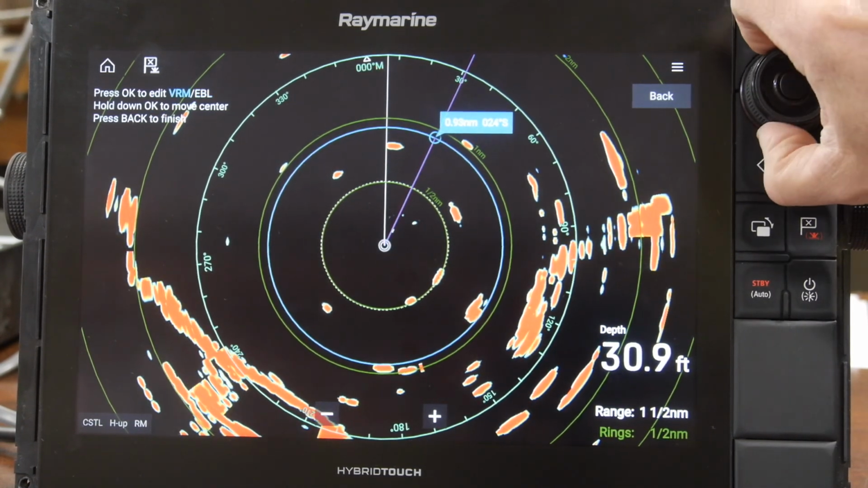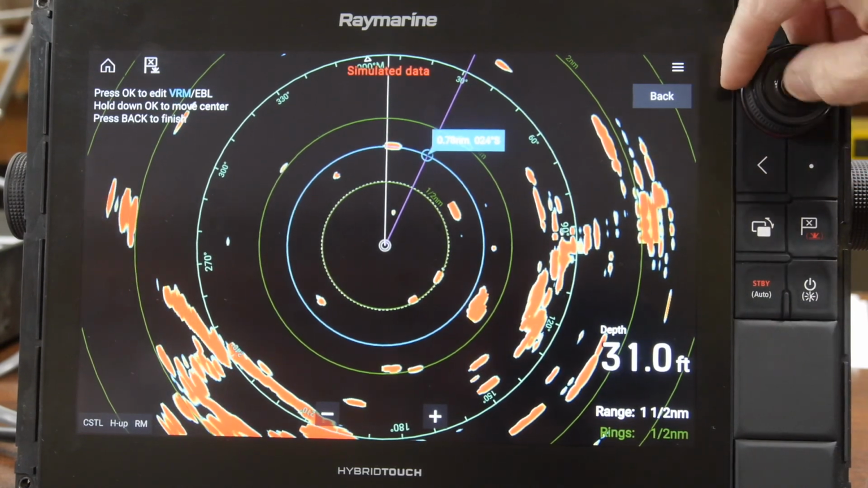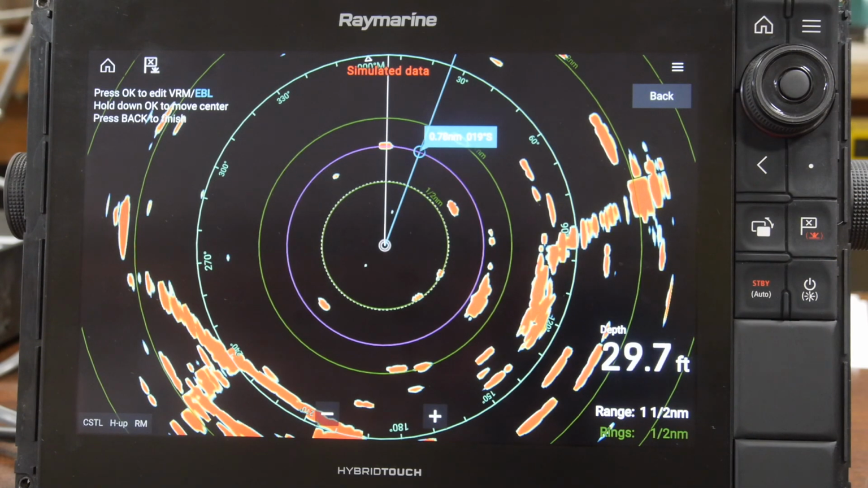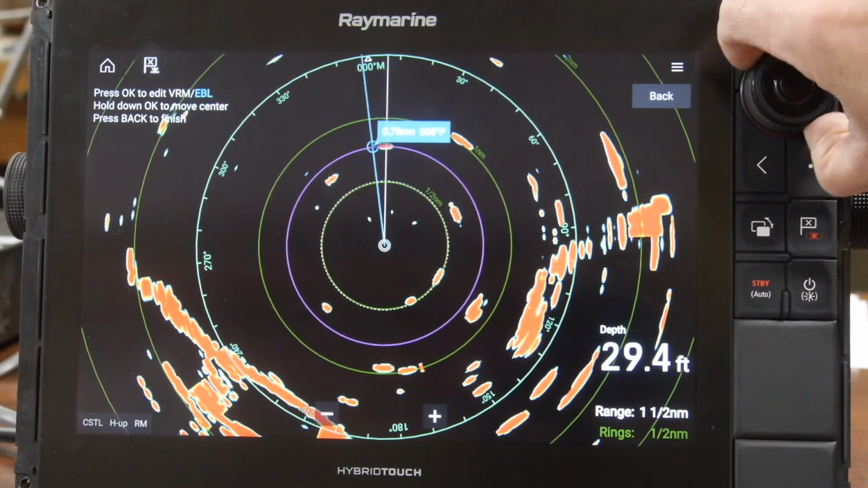Press the center button to toggle between the VRM, press it again, and now you can use the EBL as needed. And we'll keep the EBL and the VRM in adjustment mode while we navigate on the rescue boat.